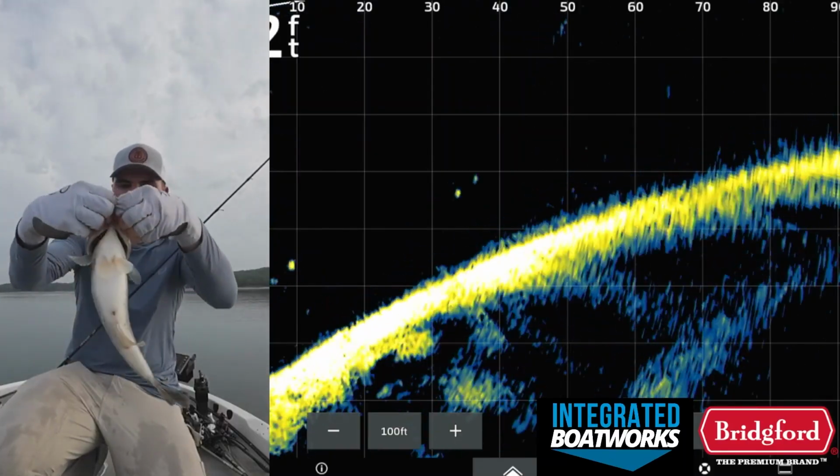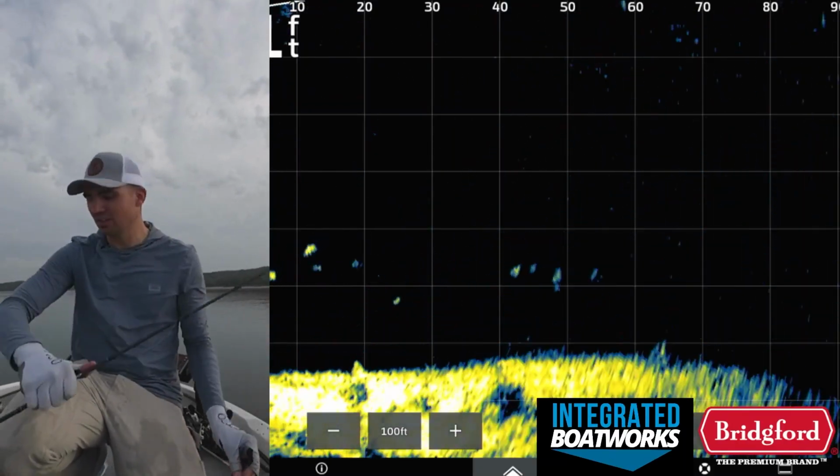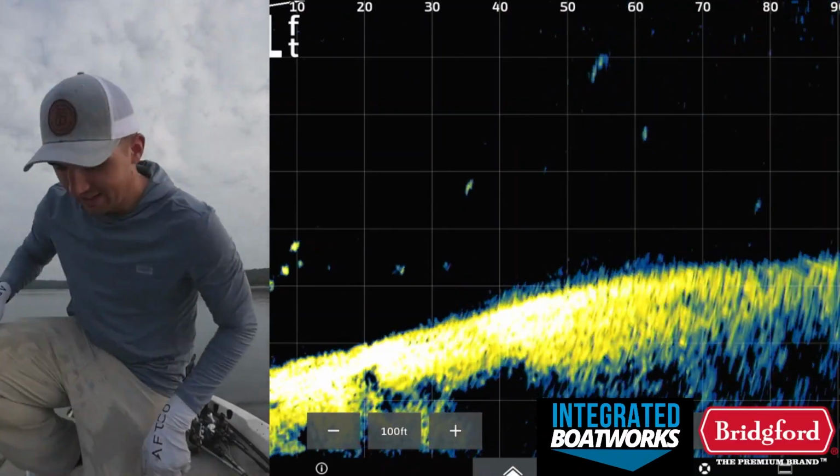That's a beautiful fish. Let's get back down in the lake. That's awesome. I'm gonna pause this recording and restart real quick, and I'll get re-rigged.